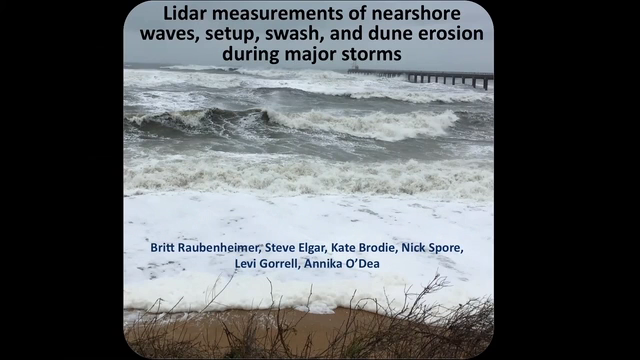Some of her research interests include surf and swash zone hydrodynamics, interaction between ocean waves and the coastal groundwater, and morphological evolution of these tidal flats and inlets. And more recently, she's been doing a lot of work sort of tying large-scale storms to changes in the coast. And she's going to be talking about some of the techniques she used for that ongoing work today.